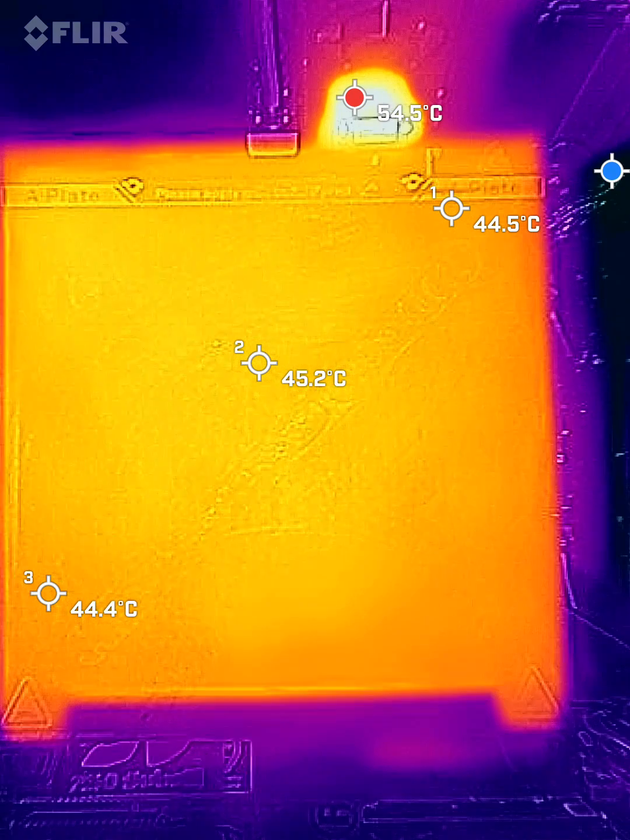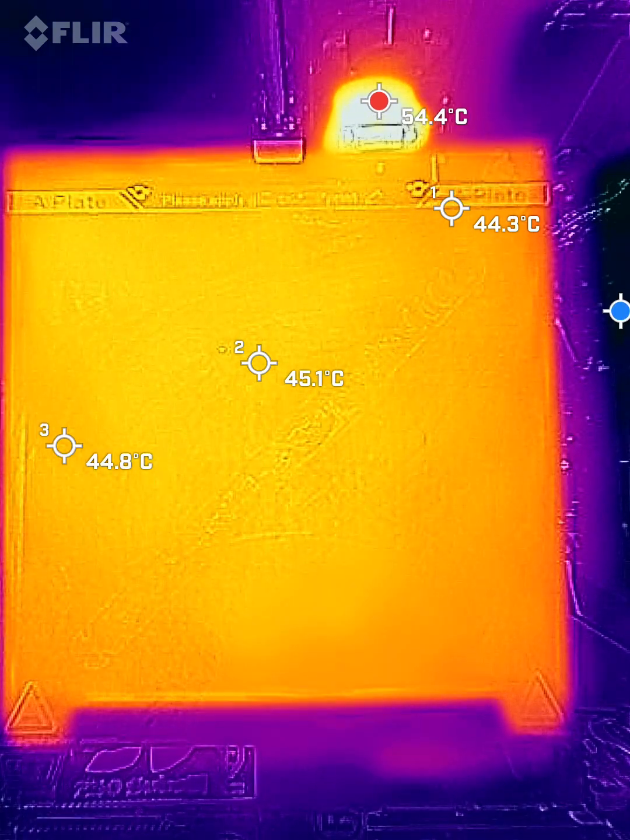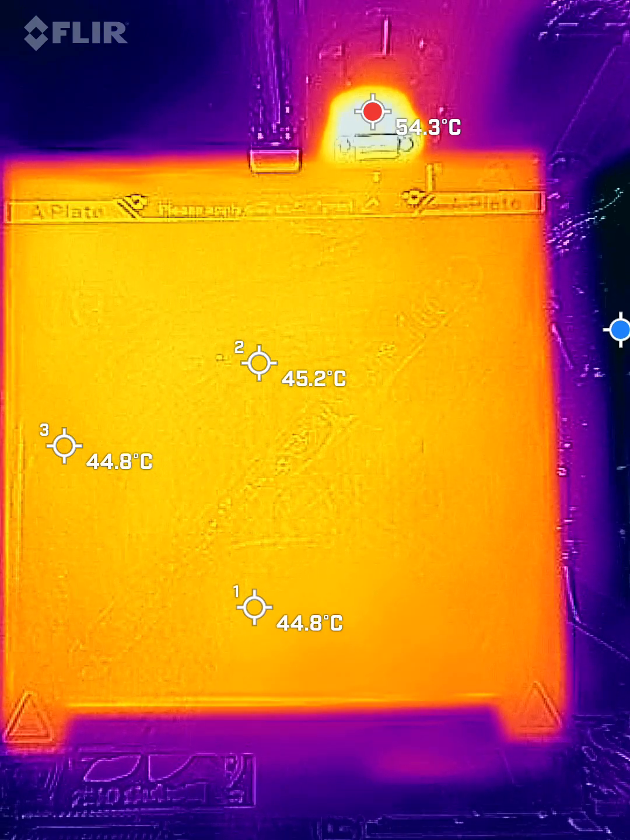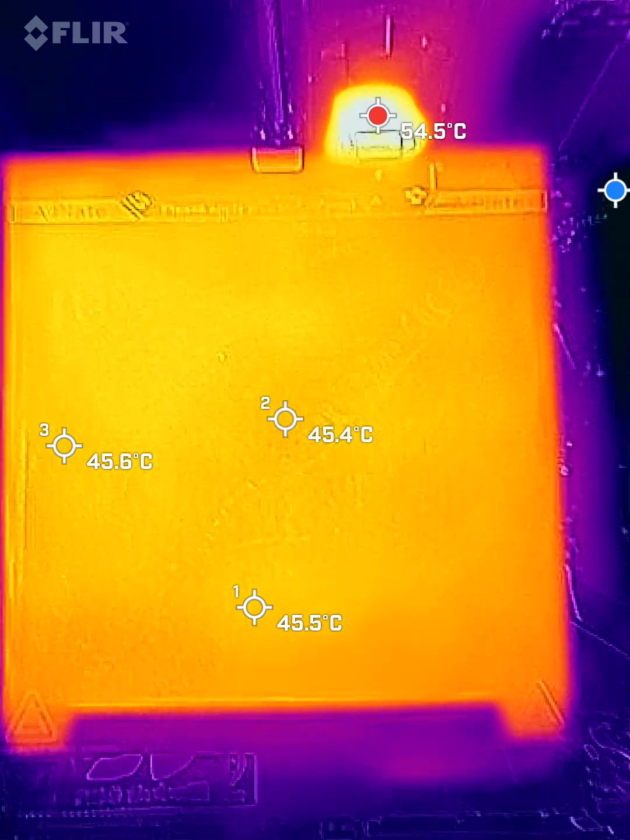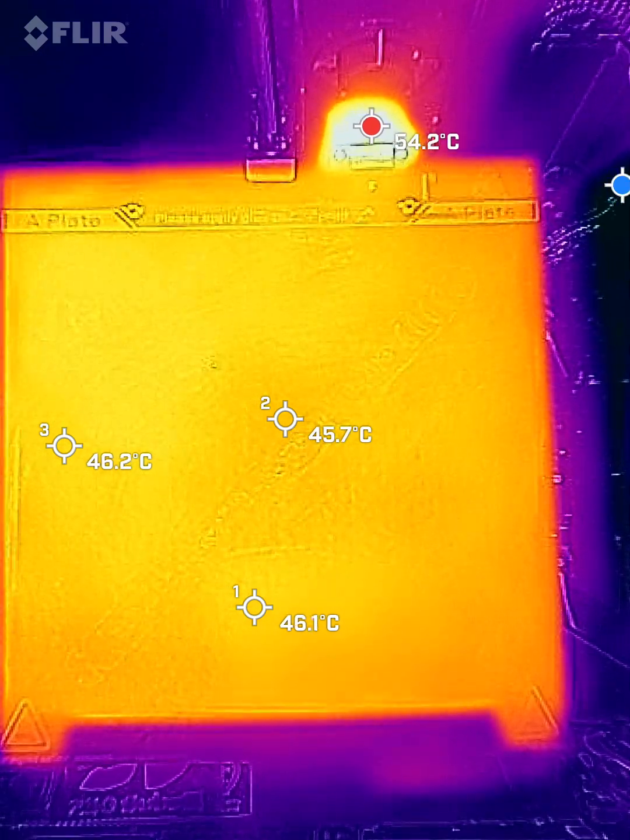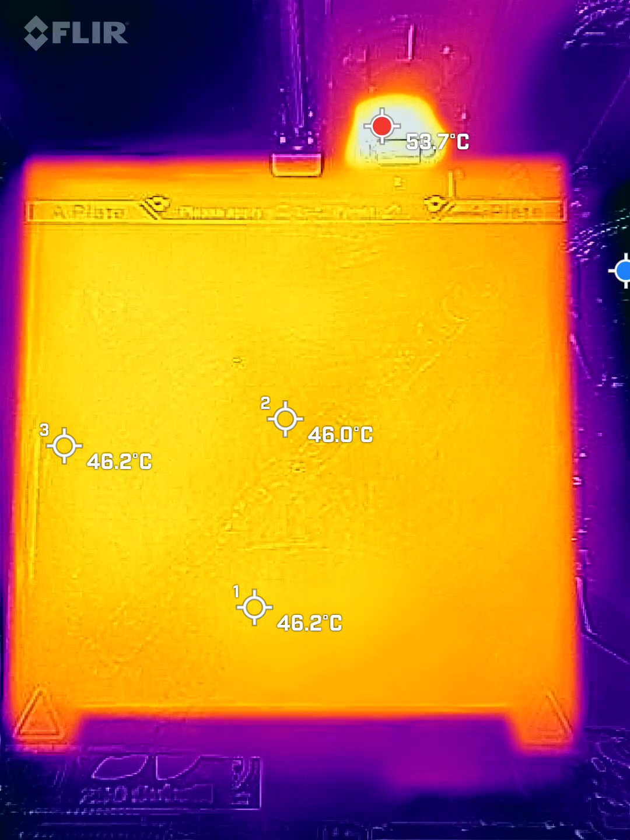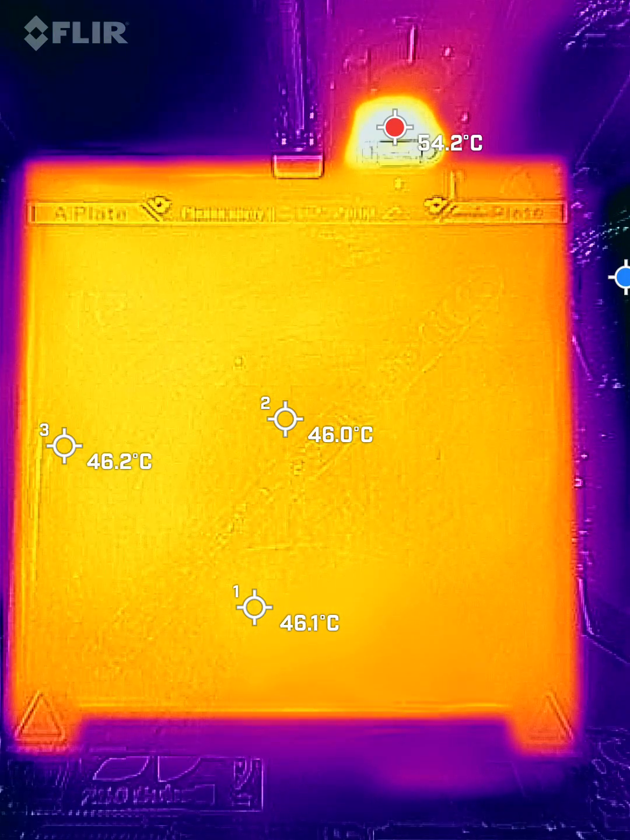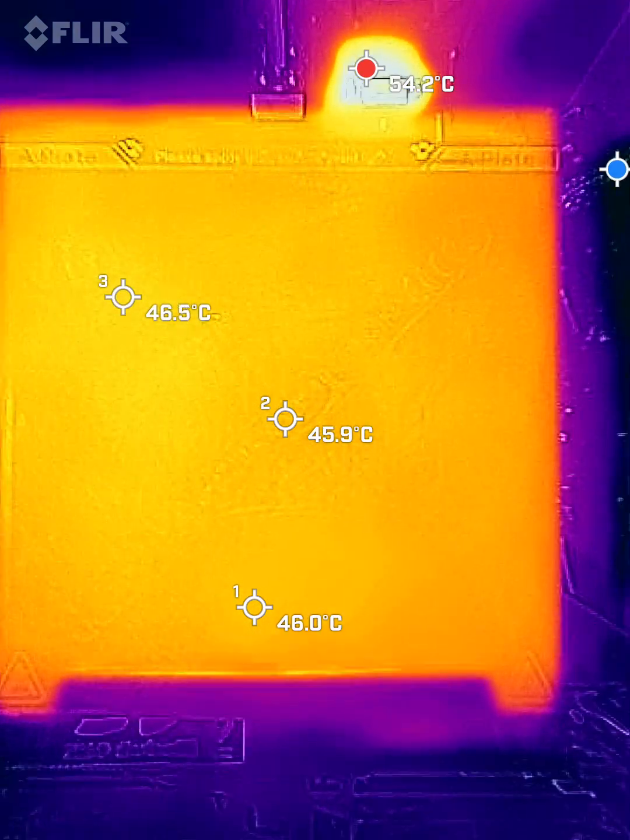You know, a degree cooler in the corners, but on the front and rear, that's all very close. So the corners seem to be about a degree cooler, which is more uniform than I was expecting. Really, that's pretty uniform. That's not bad.